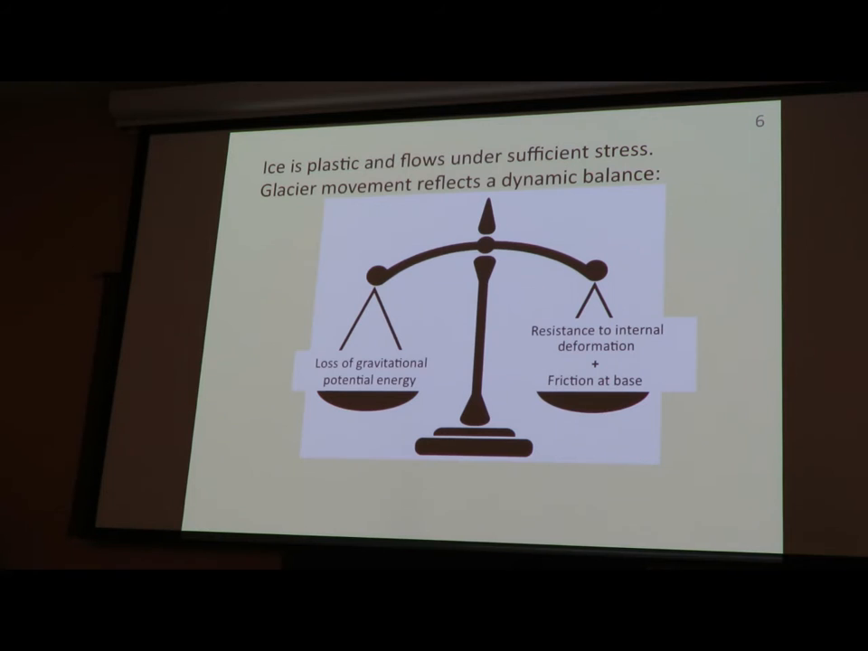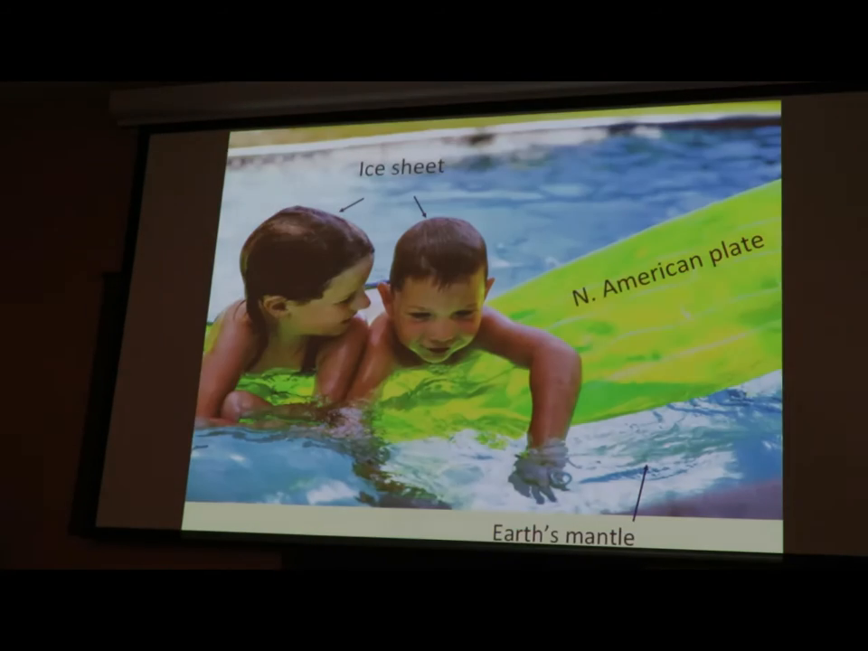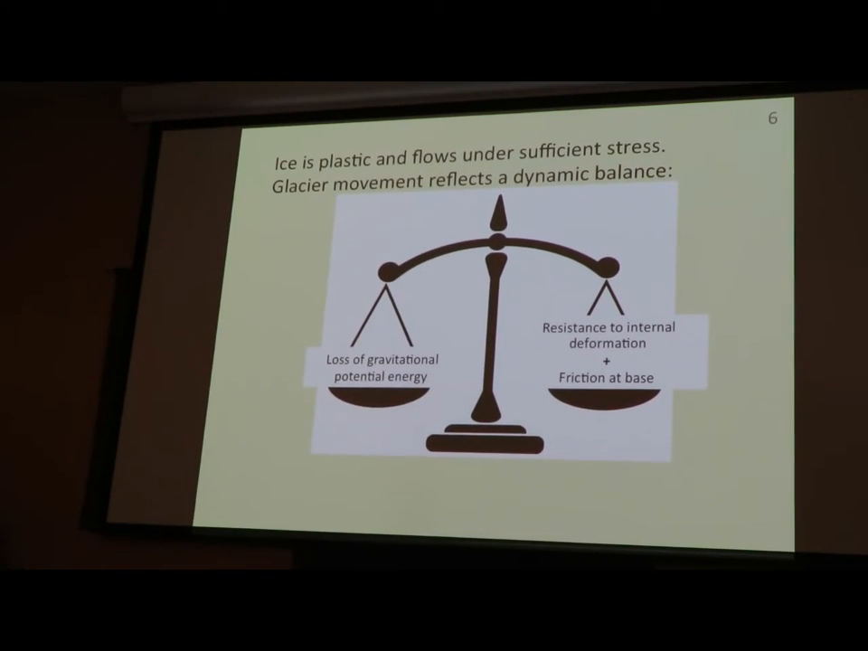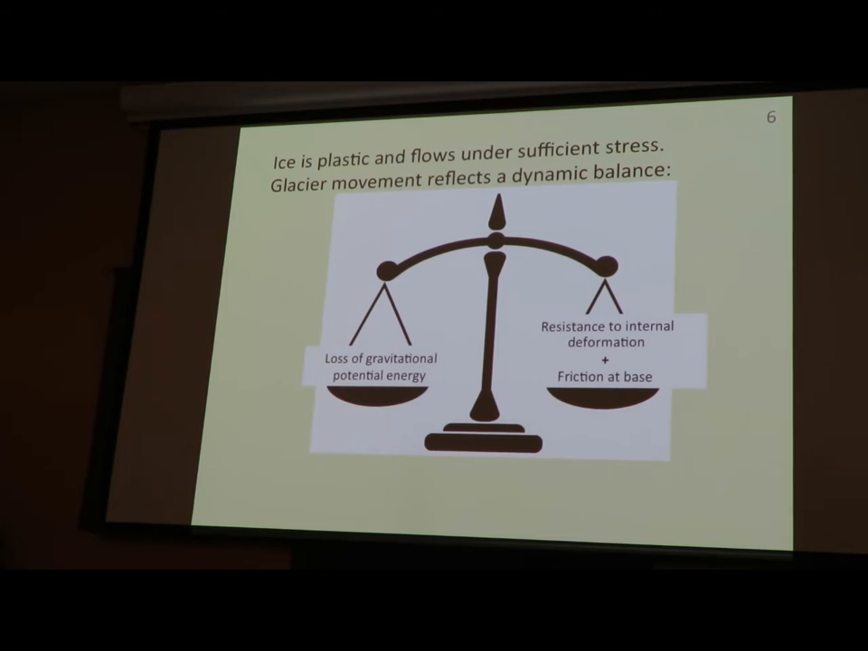Ice is plastic and flows, as I said, and it flows if you put enough stress on it. And the glacier movement reflects a dynamic balance. On one side, we have the force of gravity, the loss of gravitational potential that is dissipated, that makes the ice move downhill. The other side are the dissipation processes. The resistance to internal deformation, the friction inside the ice sheet, and the friction at the base of the ice sheet.